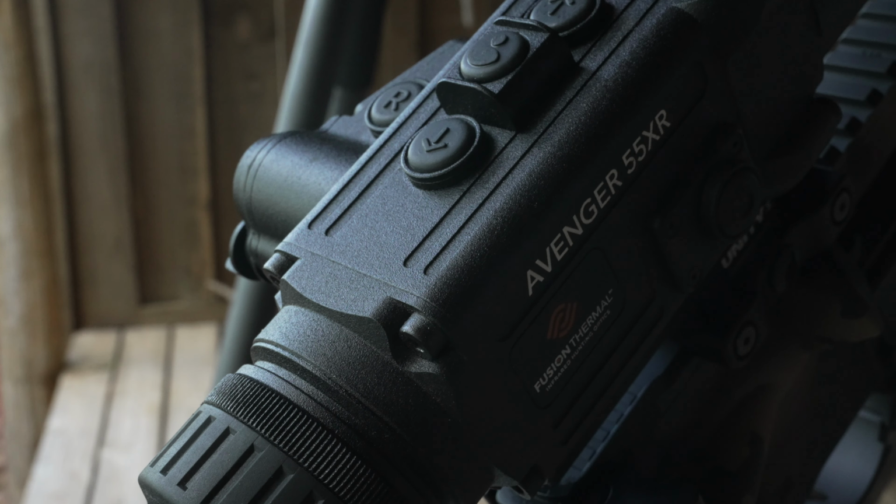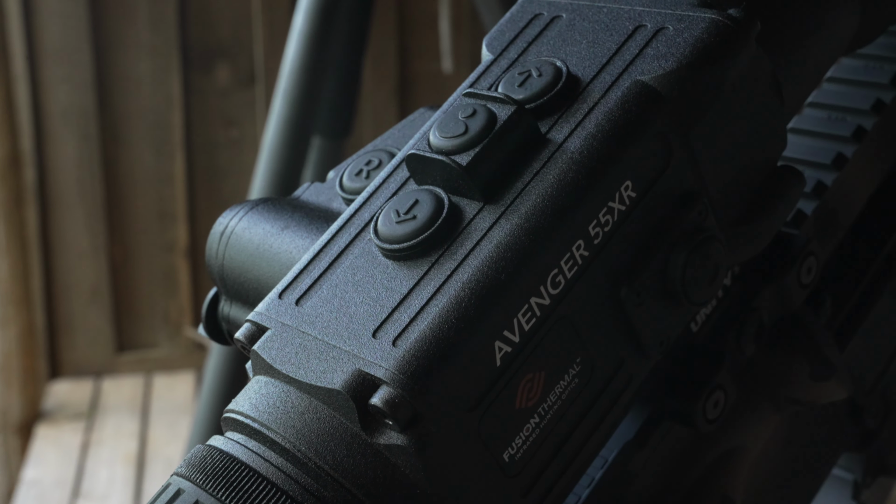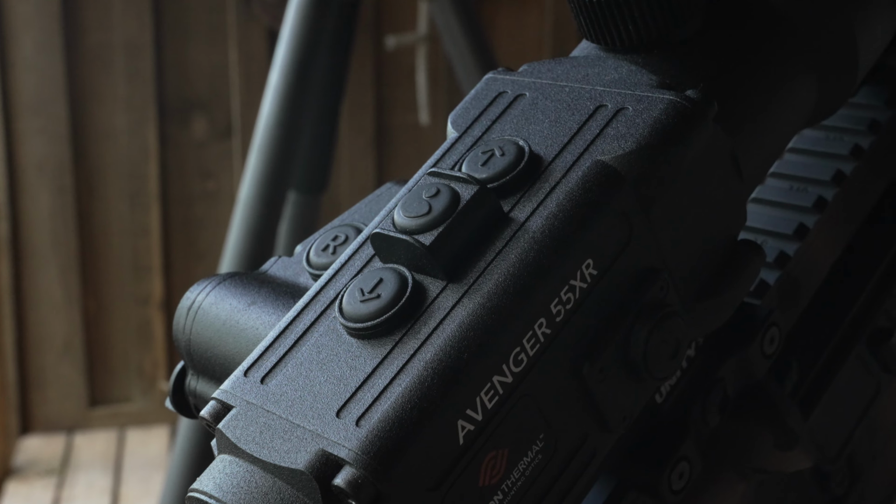What we started doing was working with familiarization with the controls, because they told us at about 8:30 that evening we were actually going to go hog hunting. Now, I have no experience with hog hunting or wild boar hunting or anything like that, so I didn't really know what to expect, but they wanted us to be very familiar with the controls on the actual units themselves so that we weren't fumbling around trying to find buttons and switches and everything.